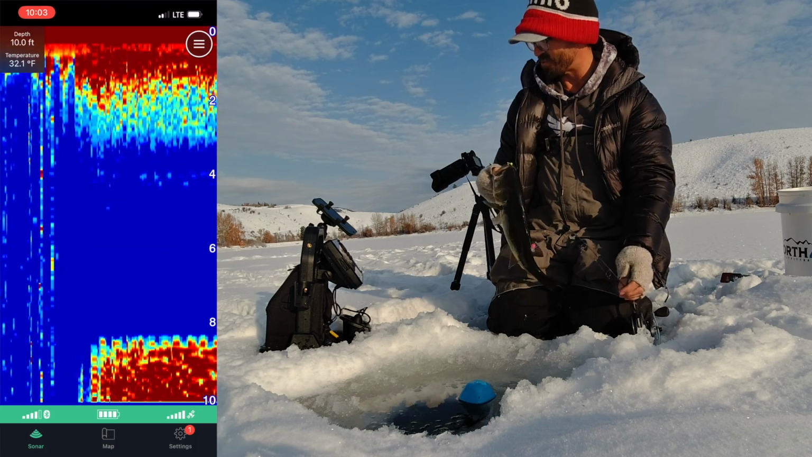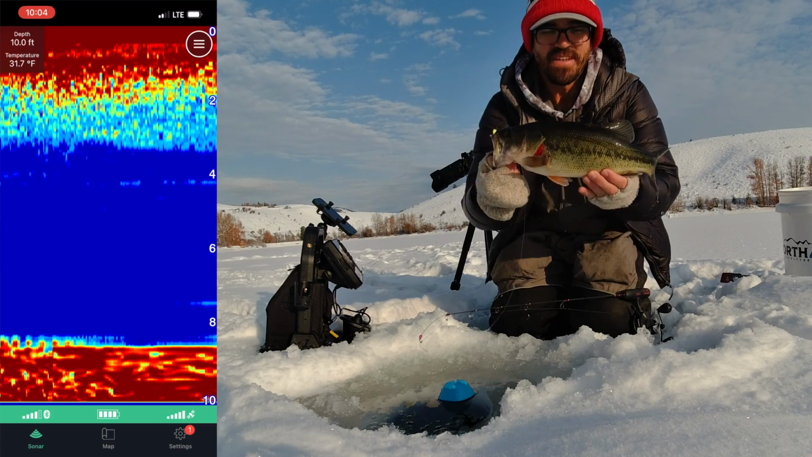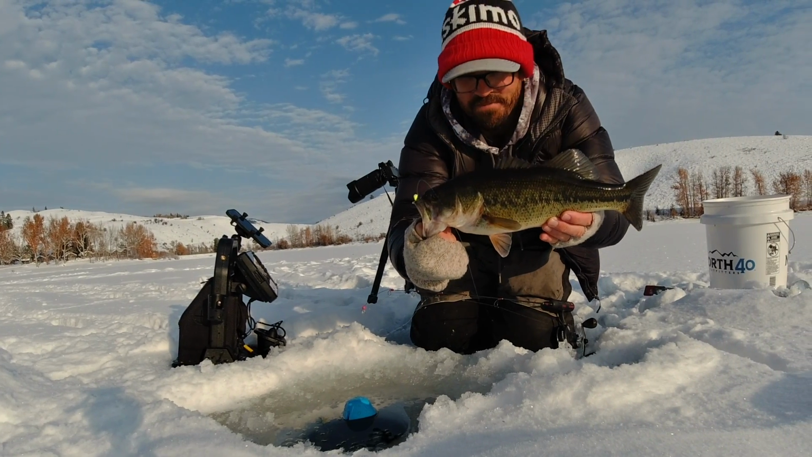I'll put links to a more in-depth view of just the Garmin itself and its features and settings that I use. But you can see it works really well, especially in sub 15 foot of water for panfish, as well as trout and some big old bass.